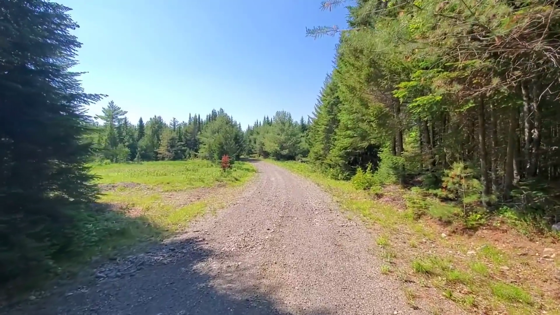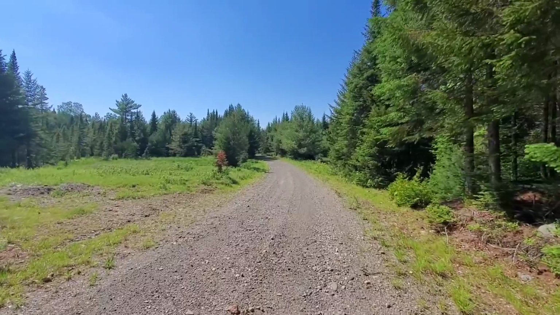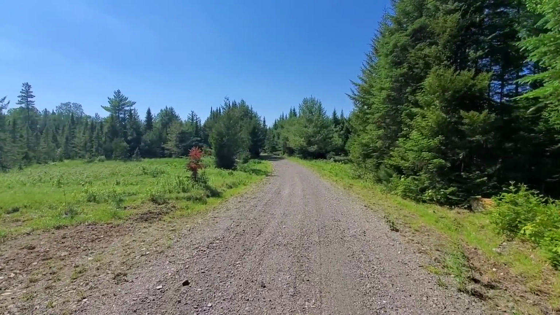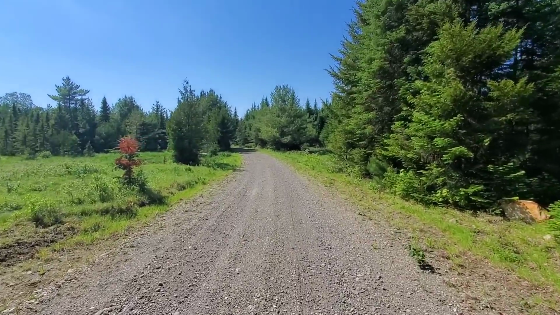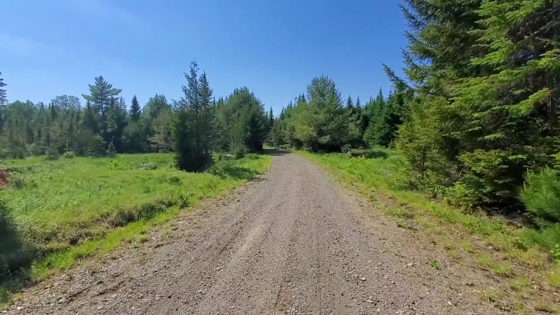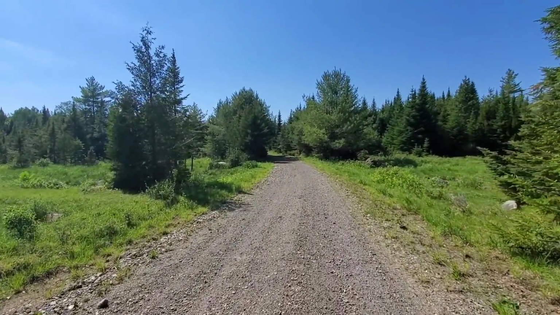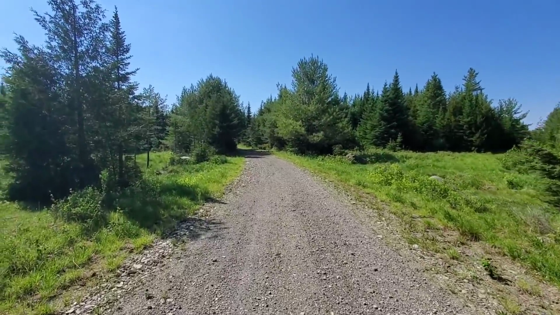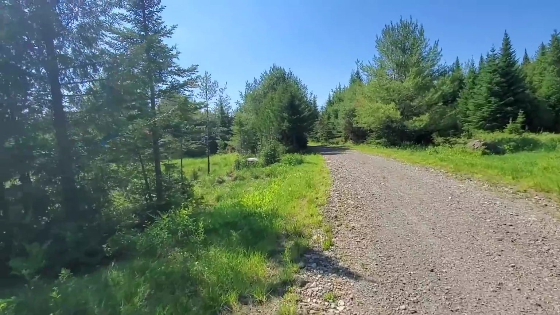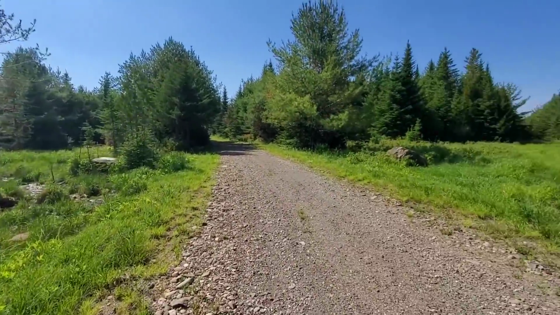Now you might notice there's like a few plants in the middle of the road here. This is actually a gated logging road because there's a few houses at the end of it. Like, this is logging property, so it's fine to set the cameras up here, but the houses down here, I guess the logging company allows them to gate it. Okay, we don't see any moose, but as you can see, there's still mud, even though we're almost in a drought again.